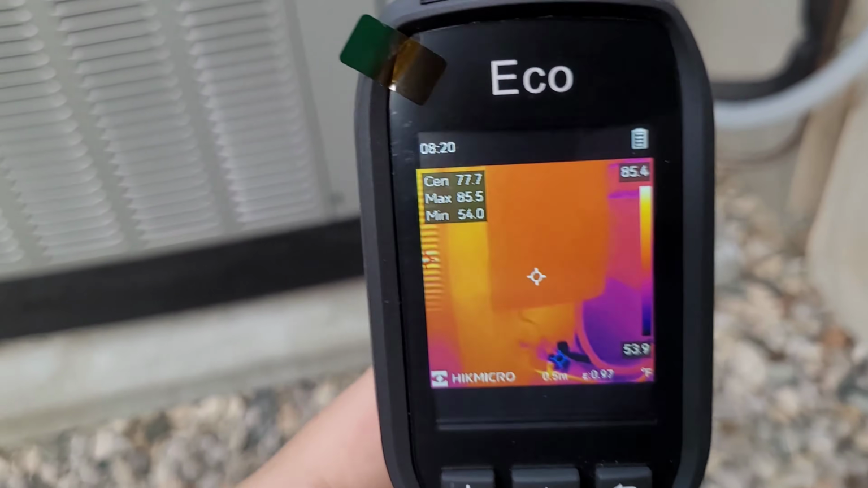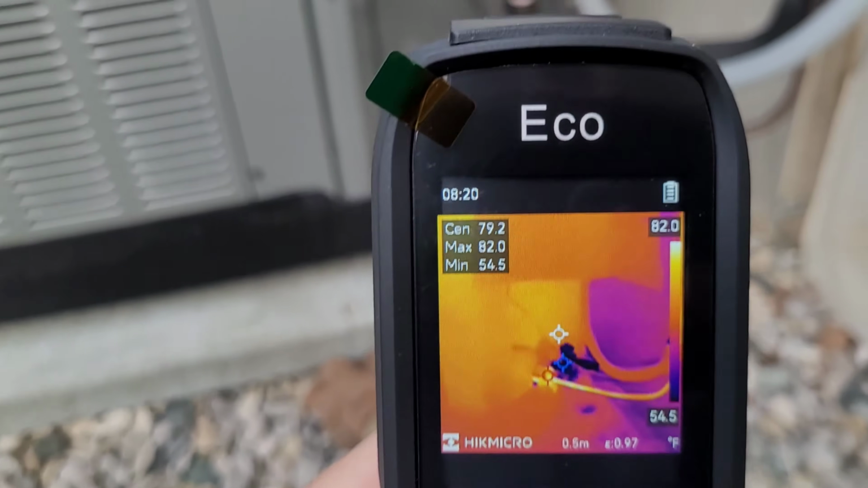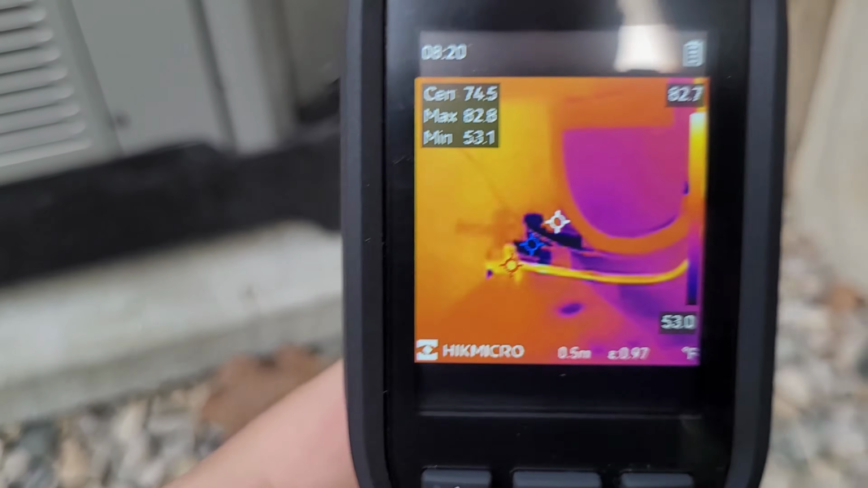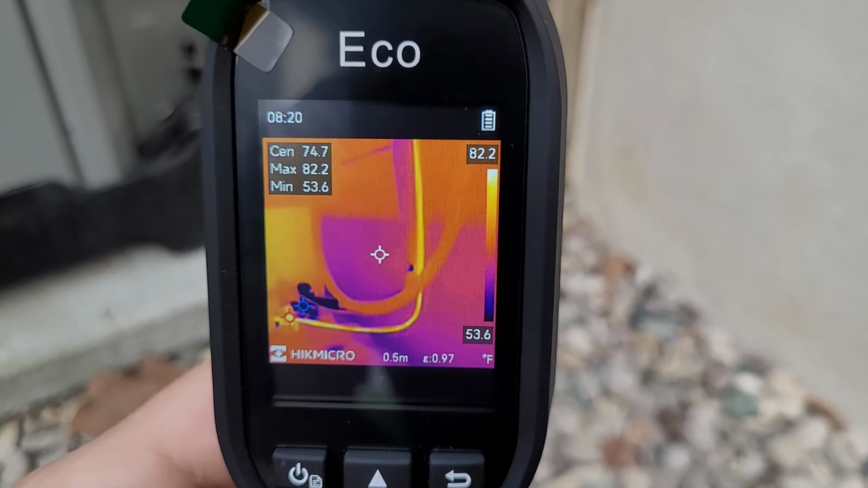And then if we go down here, let's check this coil. You can see some heat coming out of the condensing coil, and you can see a nice cold suction line and a nice warm liquid line. Sitting around 53 on the suction and about 82 on the liquid.